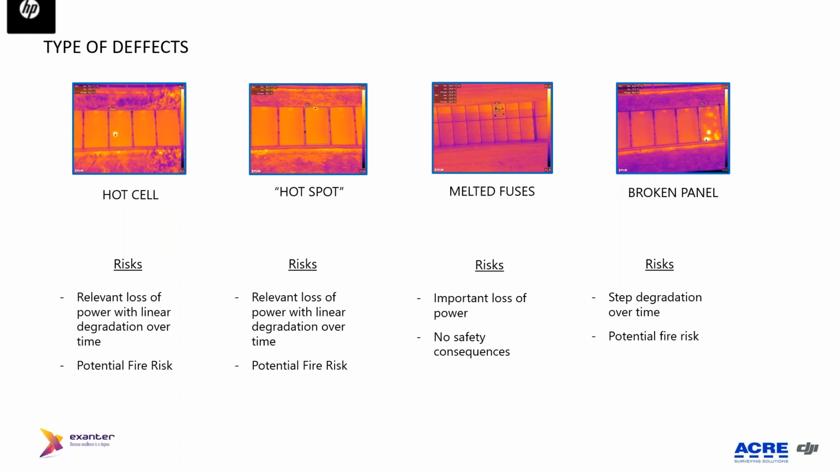You can have a hot spot, or even a melted fuse, or one string disconnected, so at the end you have an important loss of power production. You have also broken panels.